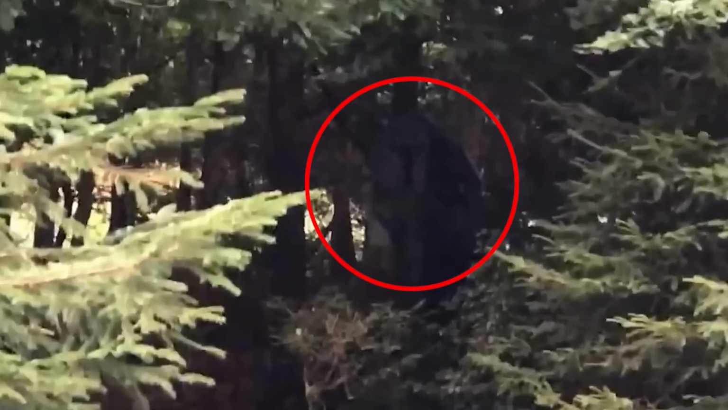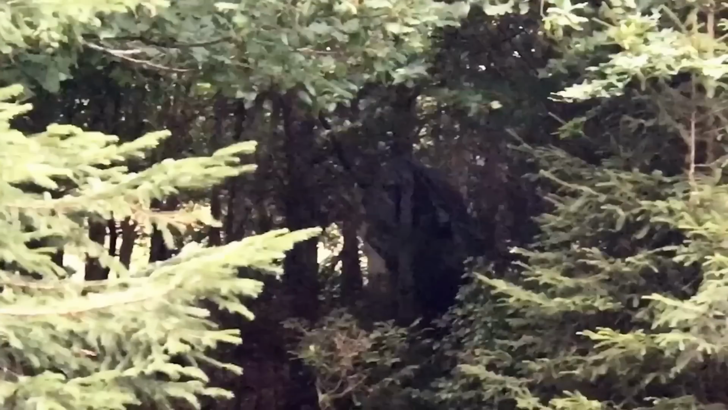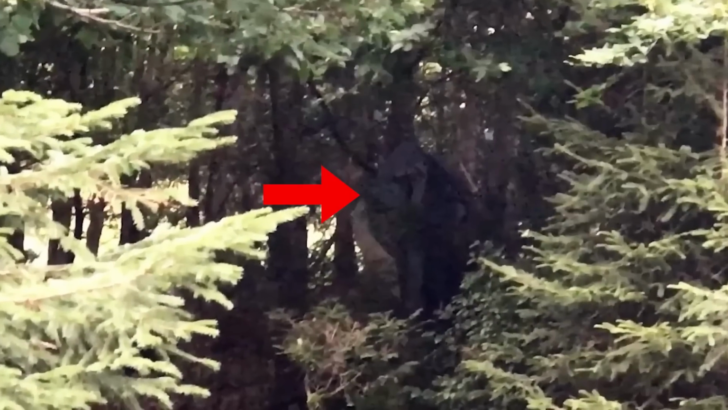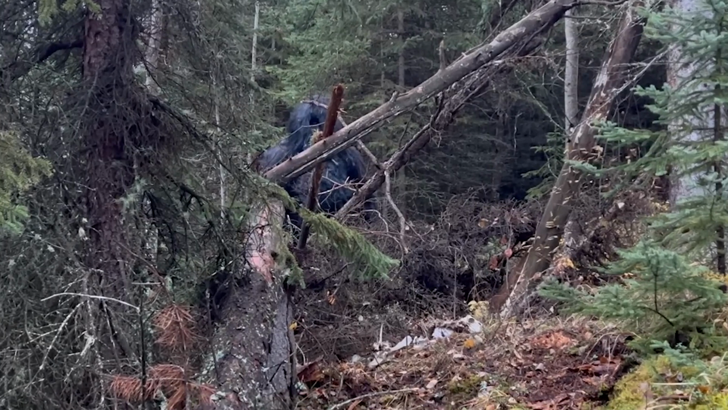The creature was constantly staring at the guy at a distance, and that of course terrified him to his wits. This certainly is another major sighting that leaves no shadow of doubt as to the existence of Bigfoot as a reality and not a myth.